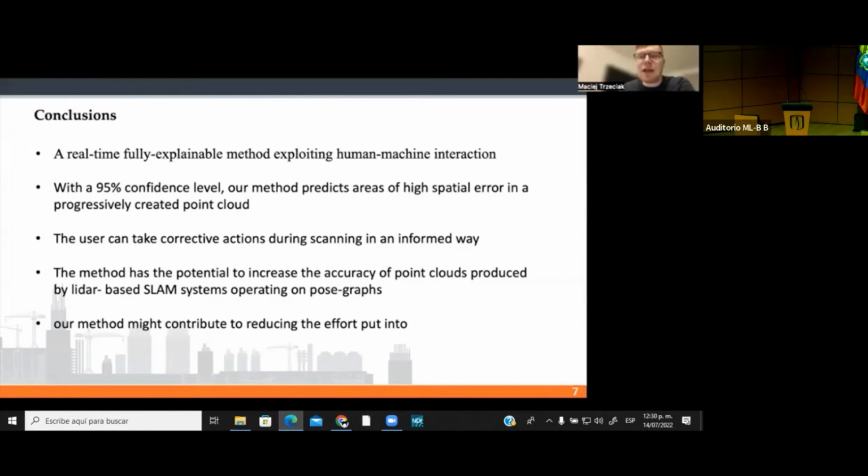And finally, our method might contribute to reducing the effort put into scanning by giving real-time predictions on the quality of produced point clouds, hence eliminating the need for potential rescanning.